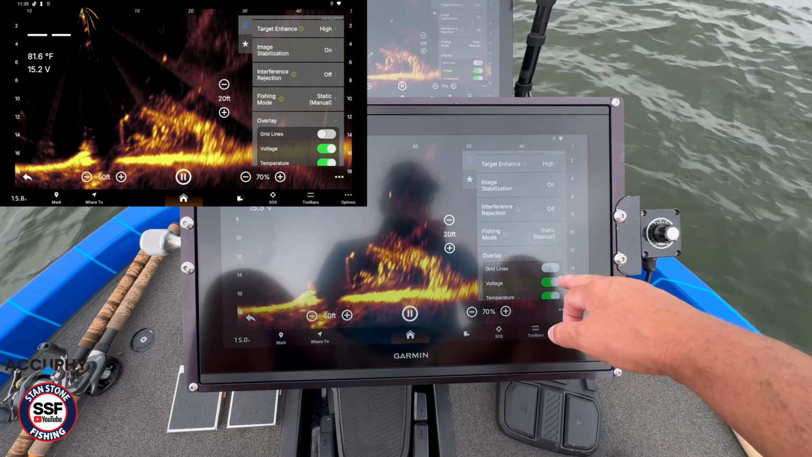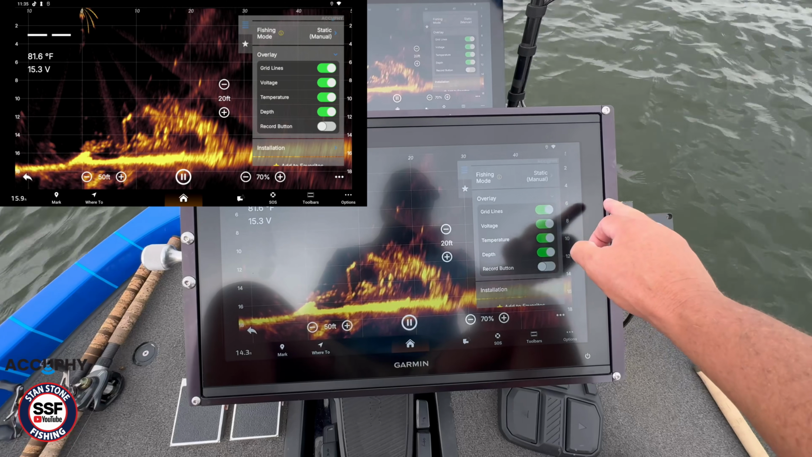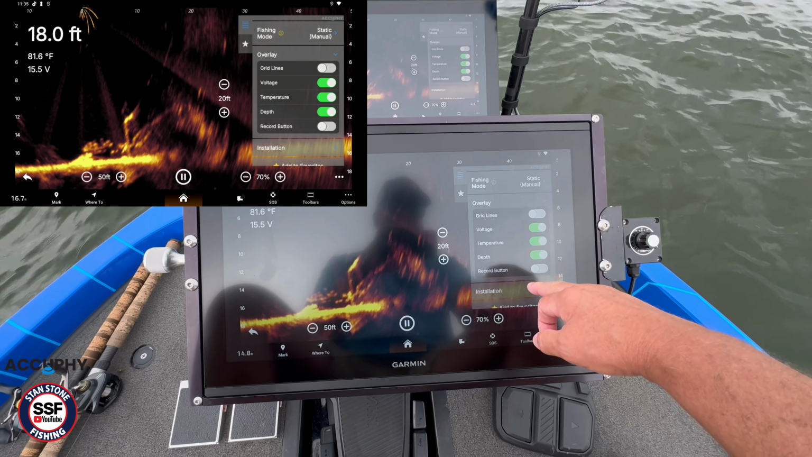Here's your overlay, and this is where you can turn on grid lines if you want those on. You can take the voltage away, you can take the temperature, depth, you can even record with this.